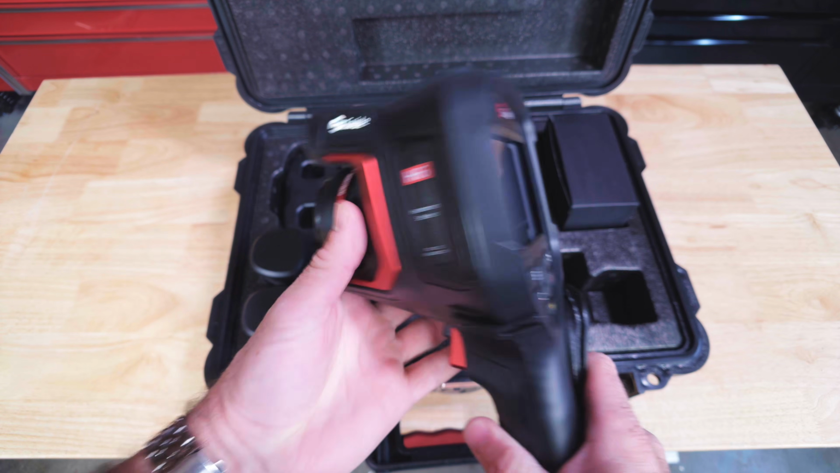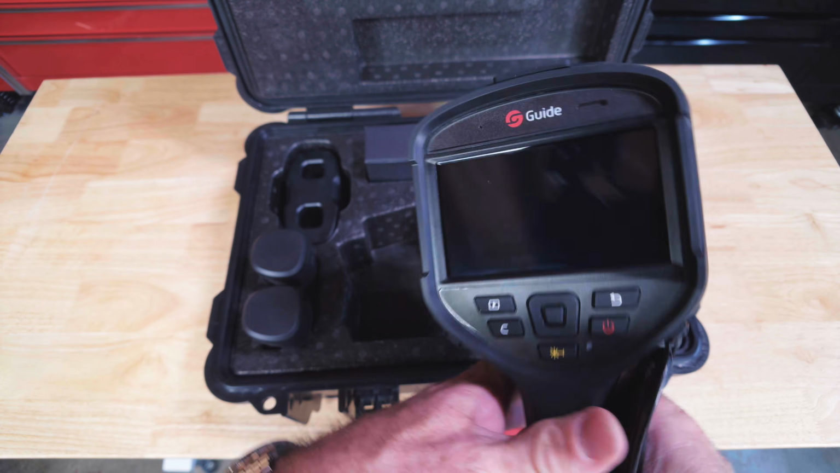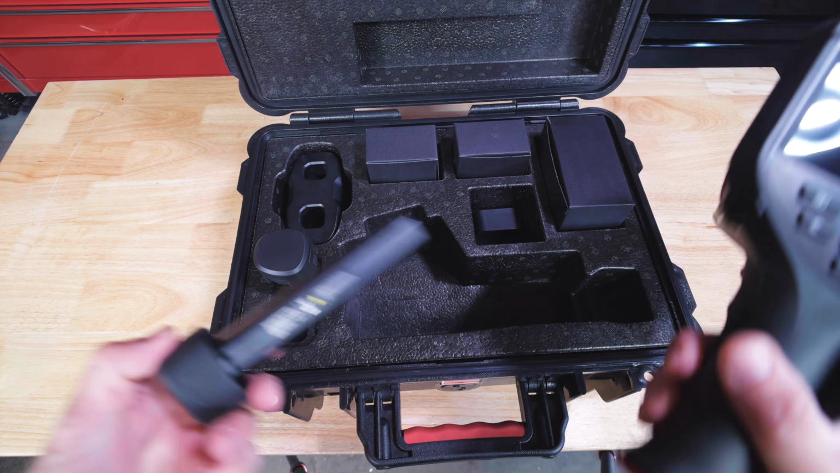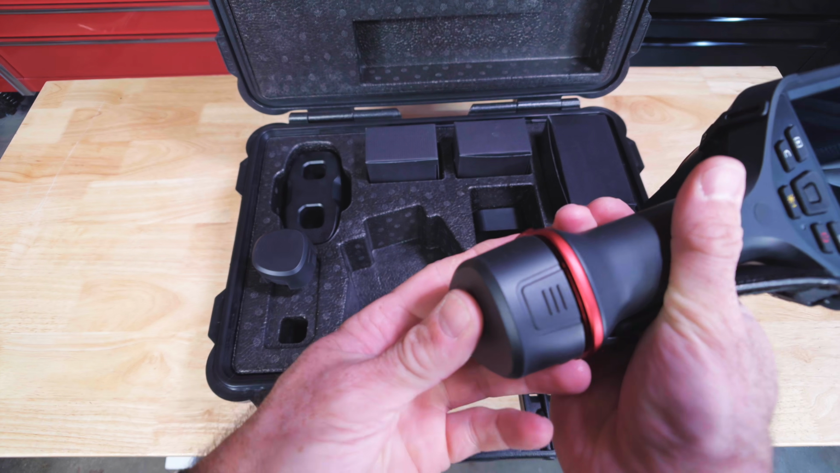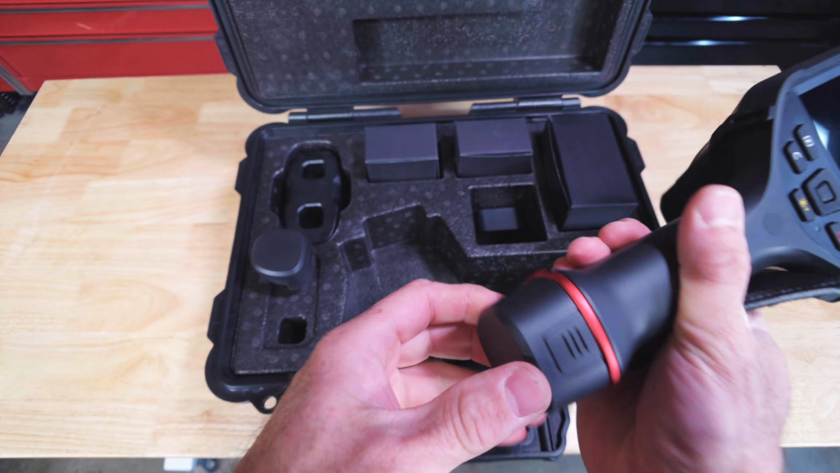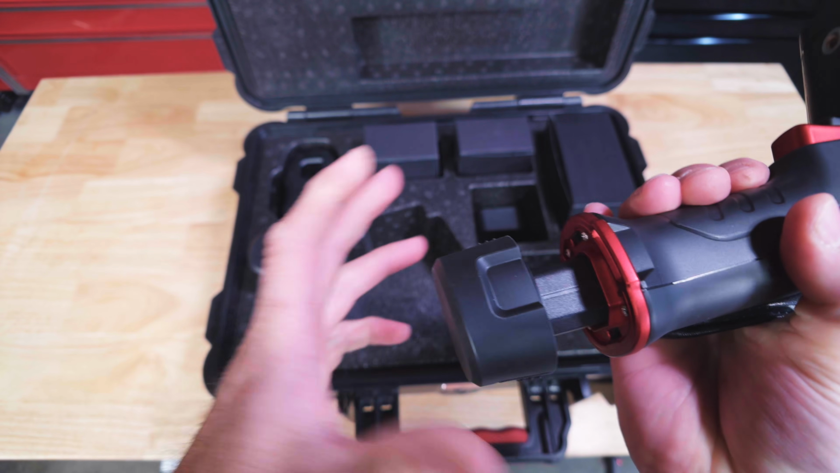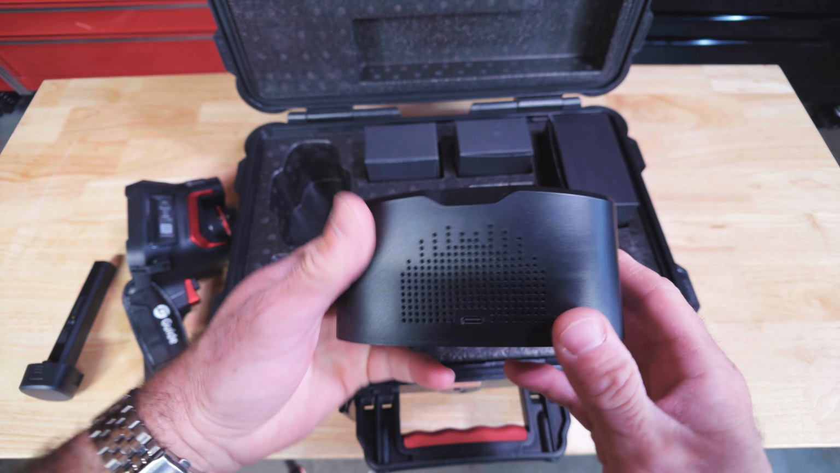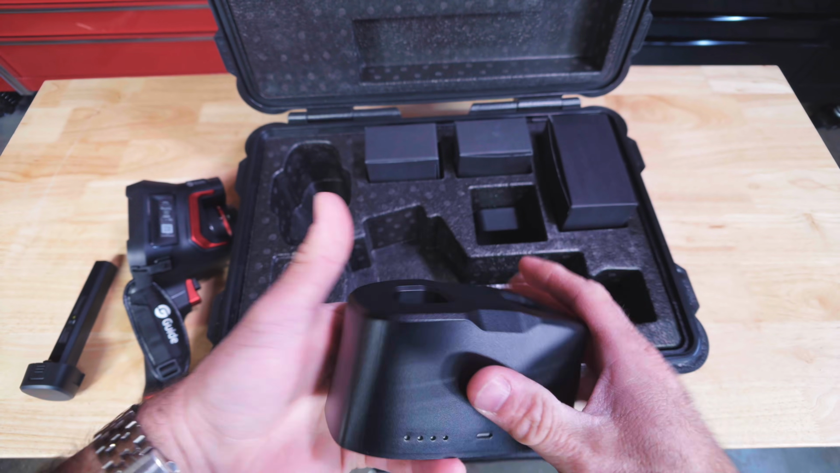Let's see what comes in the box real quick, and we'll get into the menu system of this thing because there is a lot to talk about in the menu system. You got 3350 milliamp hour batteries. Two of them come in the box. Fit in nice and secure. Squeeze to release. Charger, USB-C input, double charger.